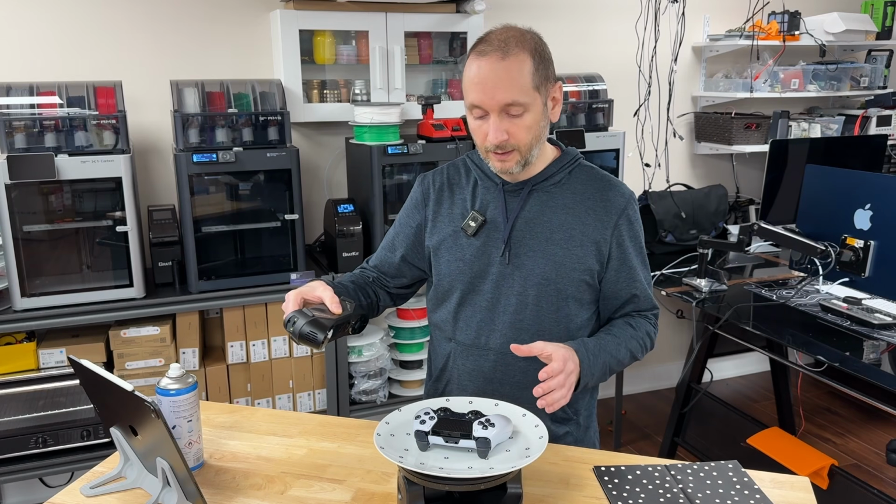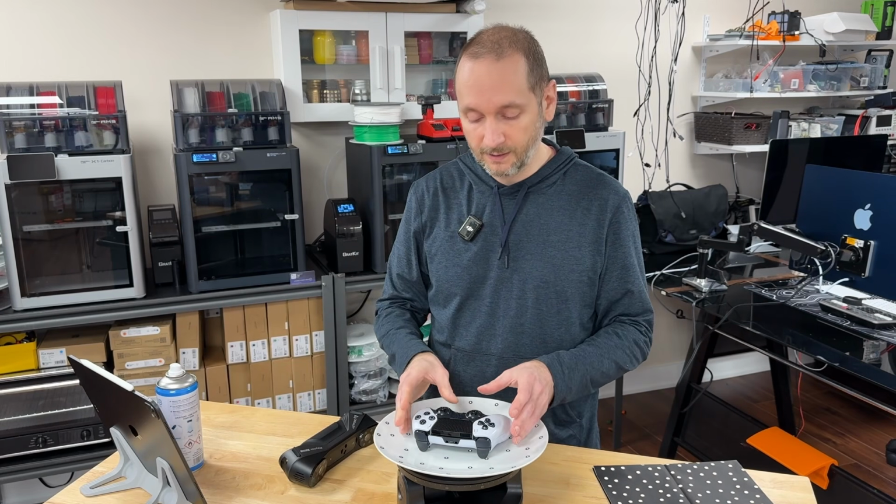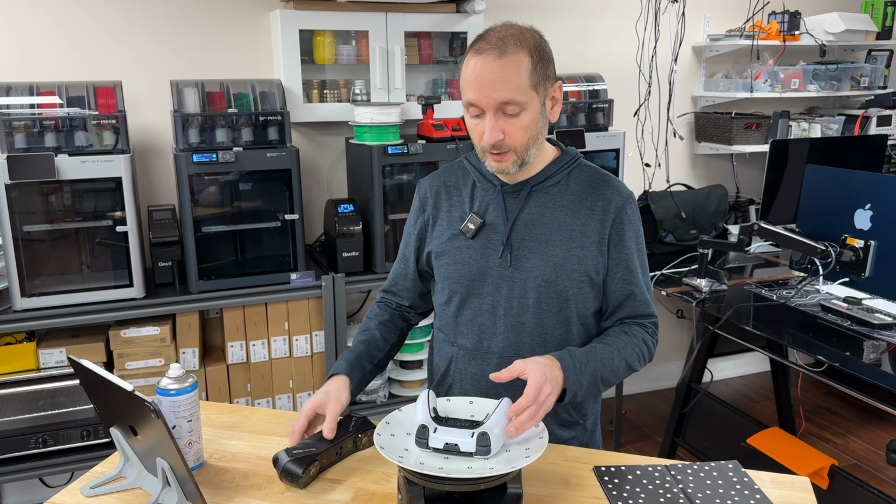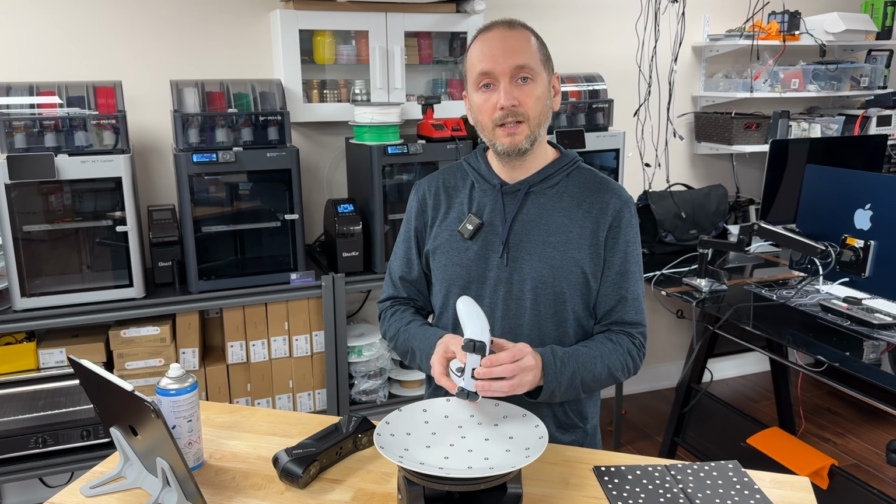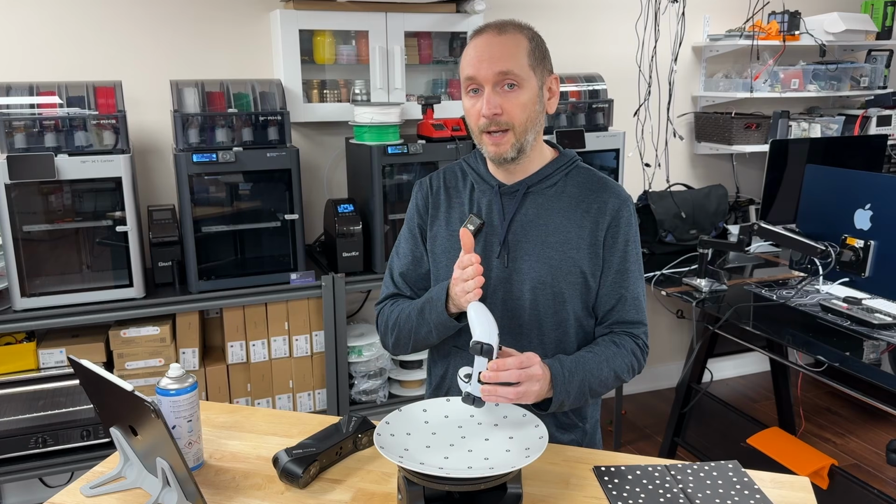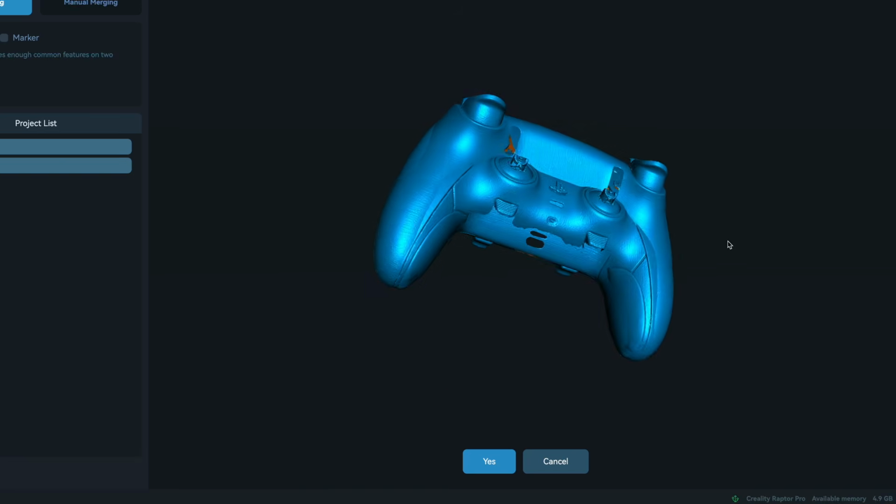The other thing to consider is, since most of the scanning is going to be top down, and we're going to have a really good impression of the top surfaces of this, it means we're going to have to flip this over and we're going to have to rescan the bottom side. And then in post-processing, we're going to have to try to put these two together. And the automation that is built into Creality Scan works incredibly well for this. But because these two pieces are so symmetrical, it doesn't know that they're different, and the feature detail isn't good enough to tell the difference apart.